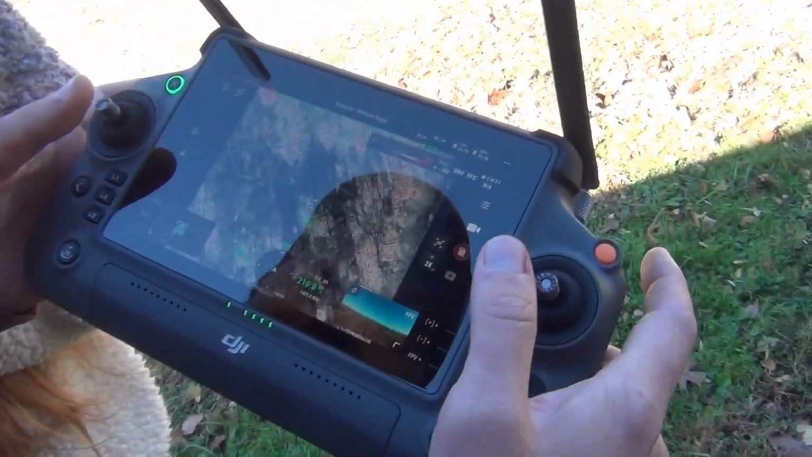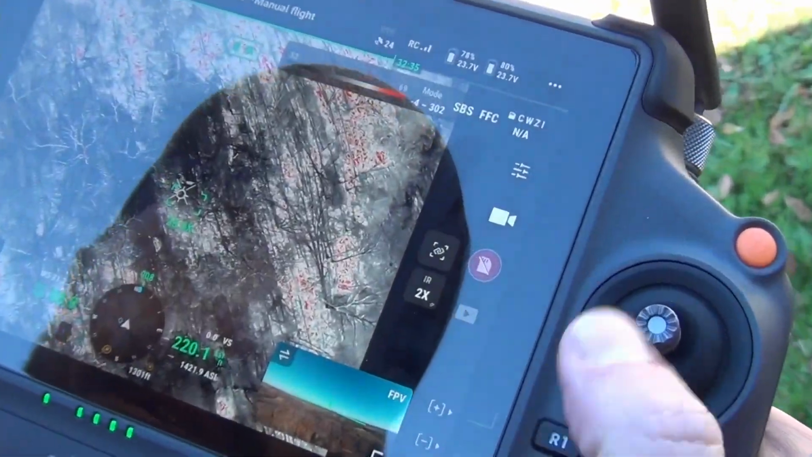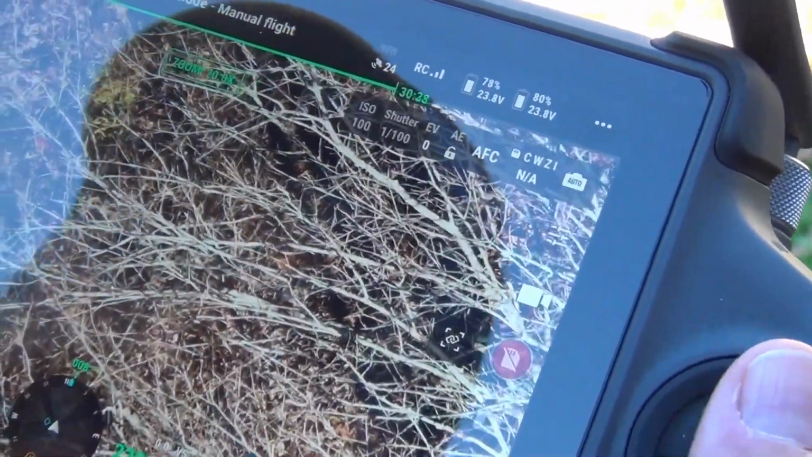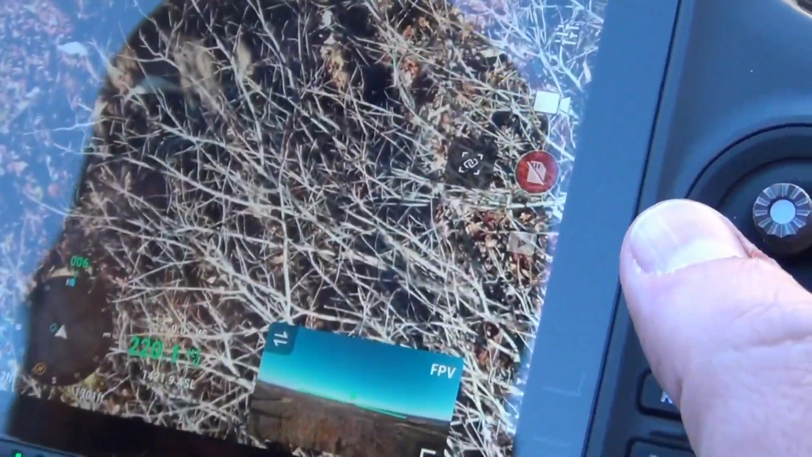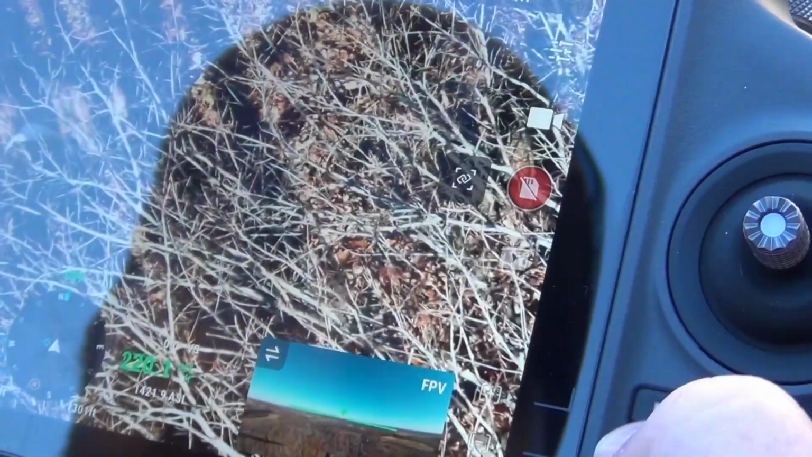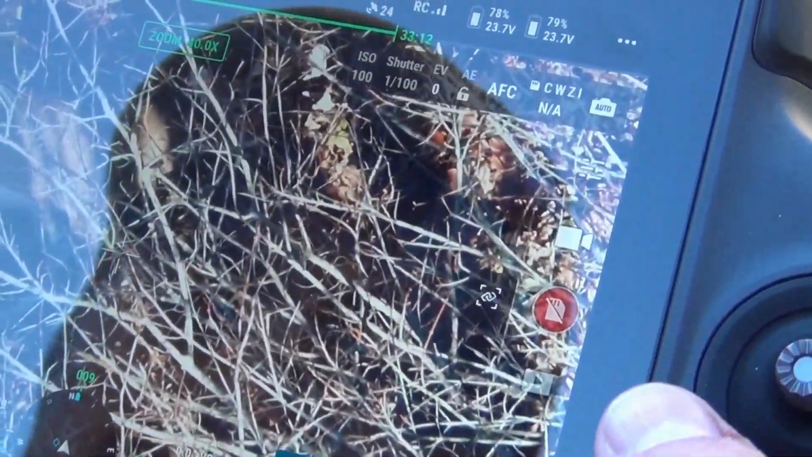Did you find another deer? Yeah, there's another one there. So we'll zoom in. Alright, let me see here. He's right around here somewhere. That one is. Oh, there. That's him. Is it? That's him. There he is.